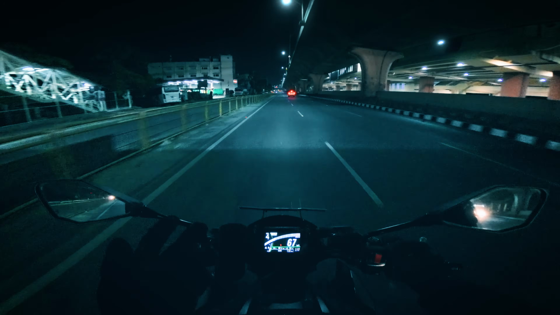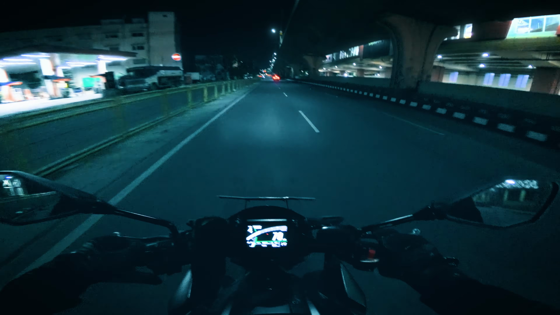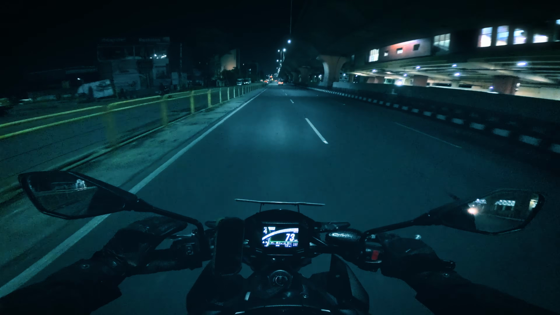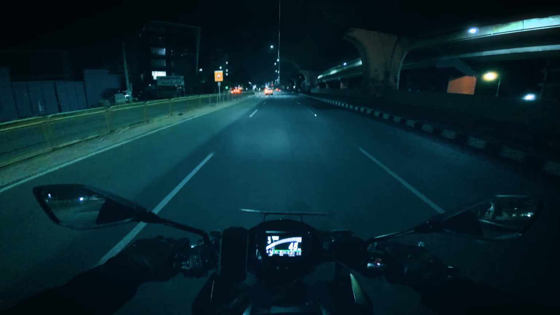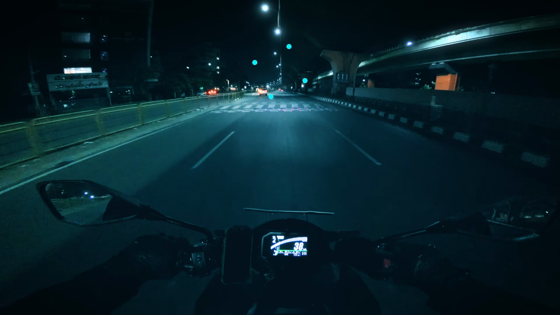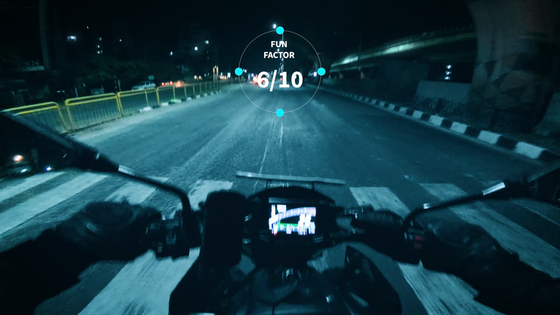And I think when it comes to the fun part of it, you can actually have fun on this road. You can go fast if you want. The only problem is that these bumps keep coming in and it ruins your overall experience. From a fun standpoint, I would probably give this another 6 out of 10.